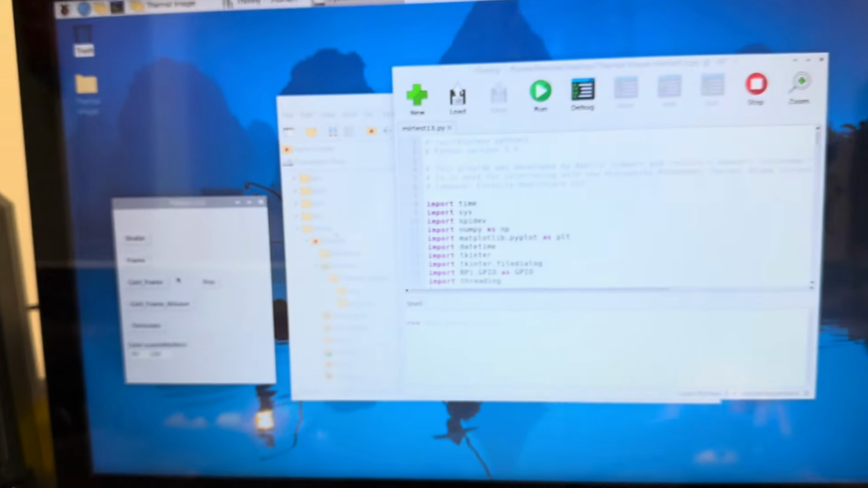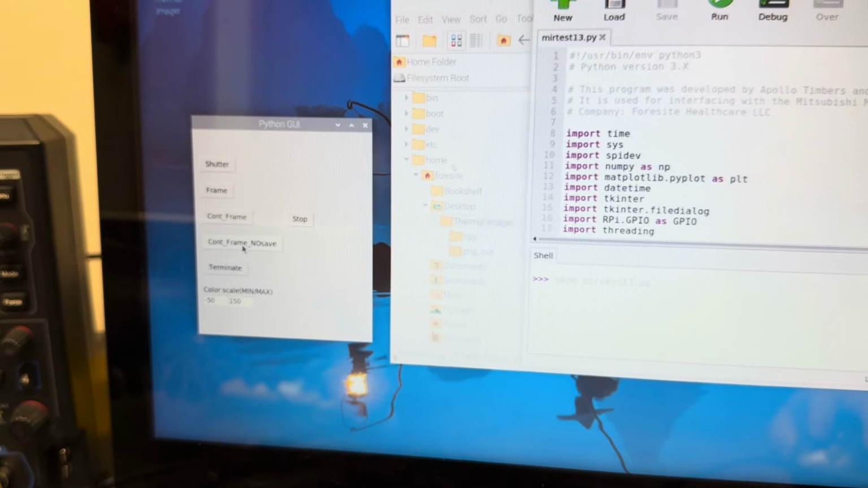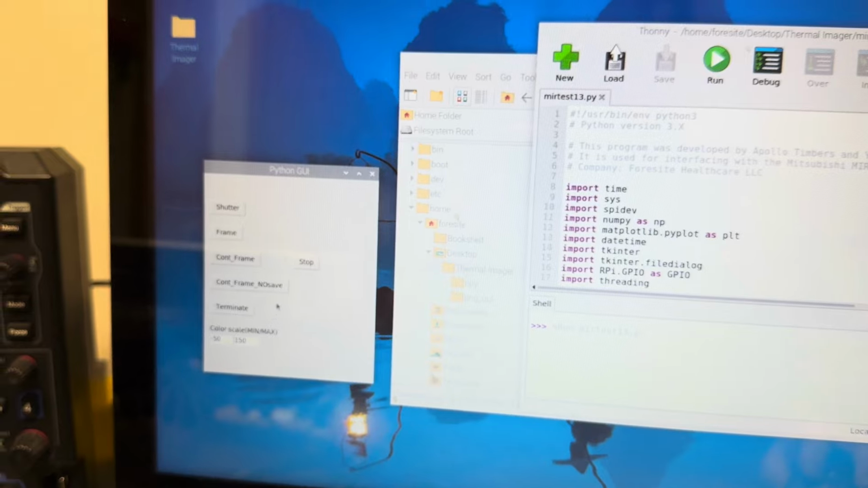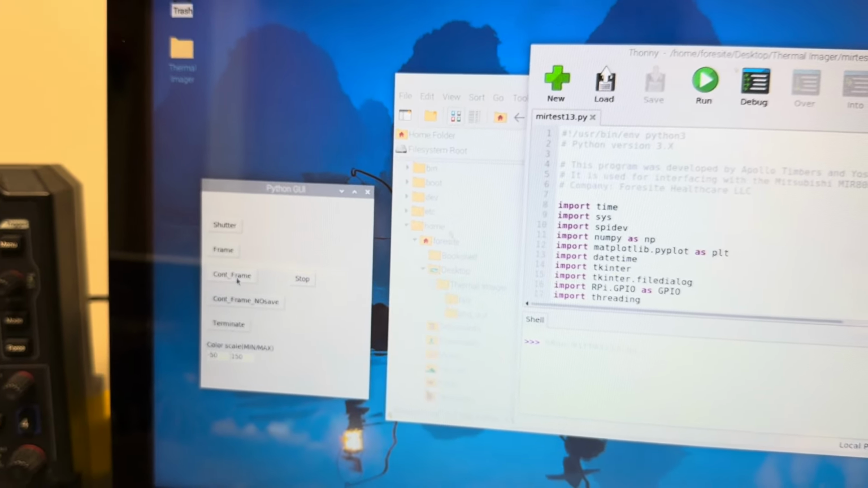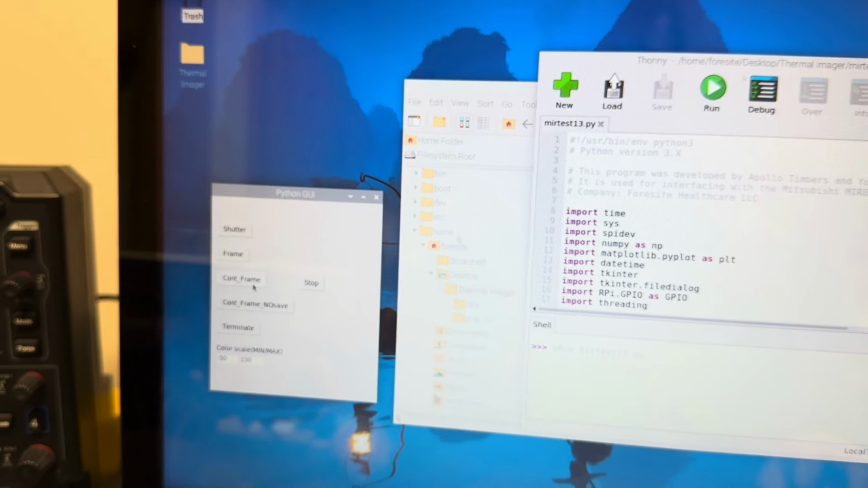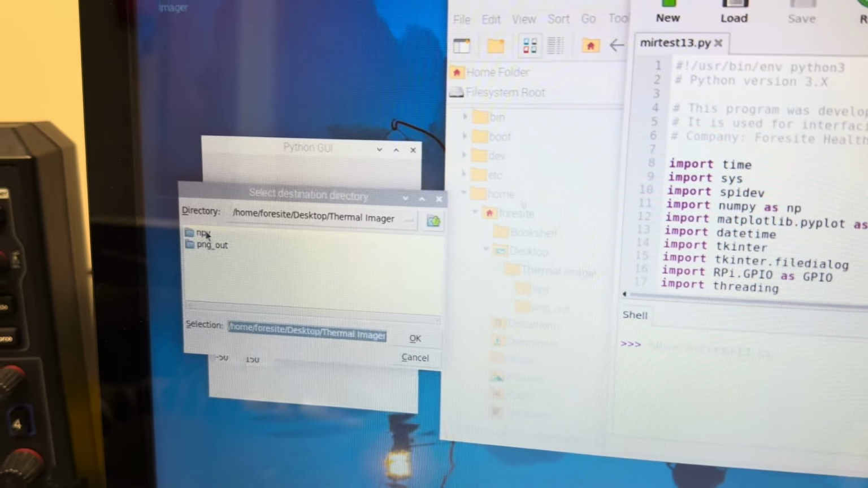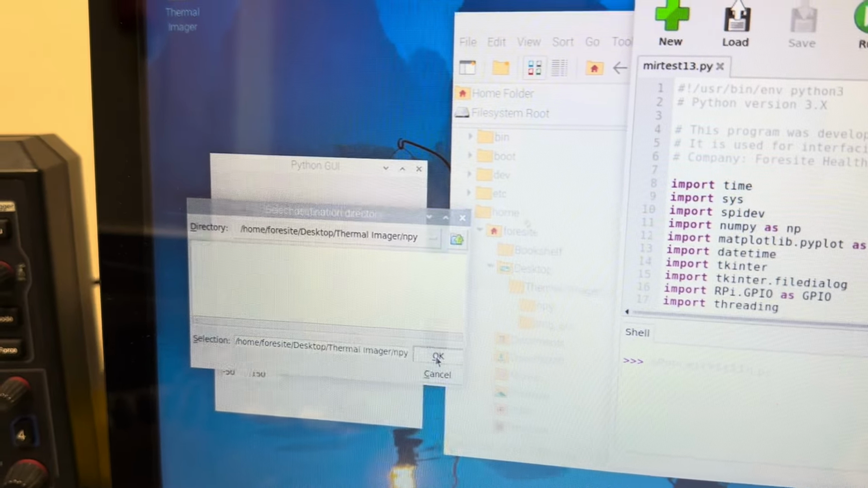So now we come back here, and there's two options that we have. We can continuously watch frames on screen, but not save them. I'm not gonna do that because the next version I'm gonna show you does the exact same thing except saving frames. So what we're gonna do is click on continuous frames. We're gonna double click NumPy folder and say okay.